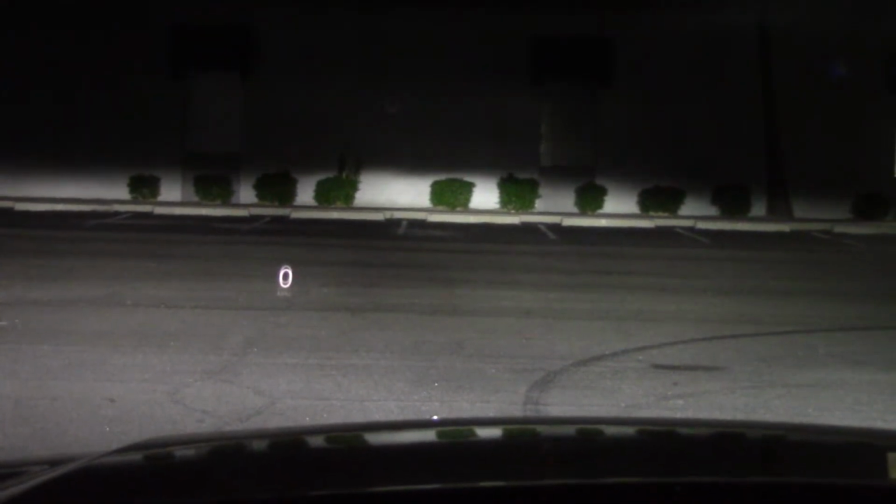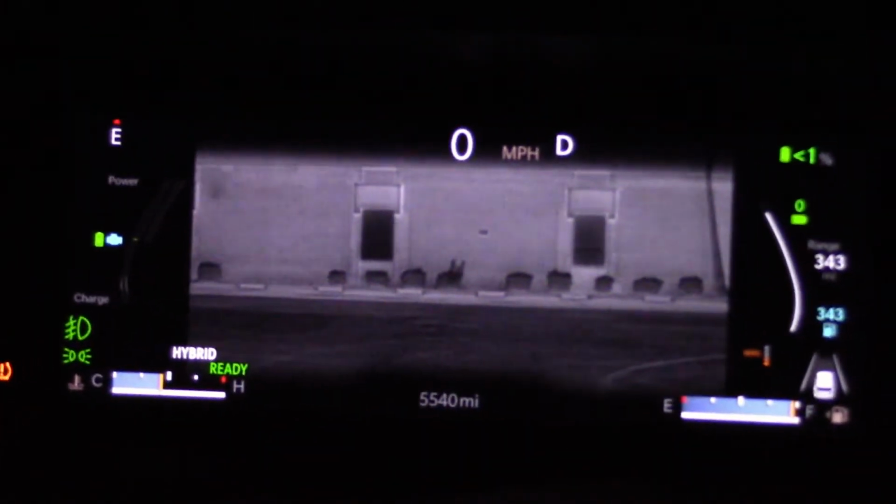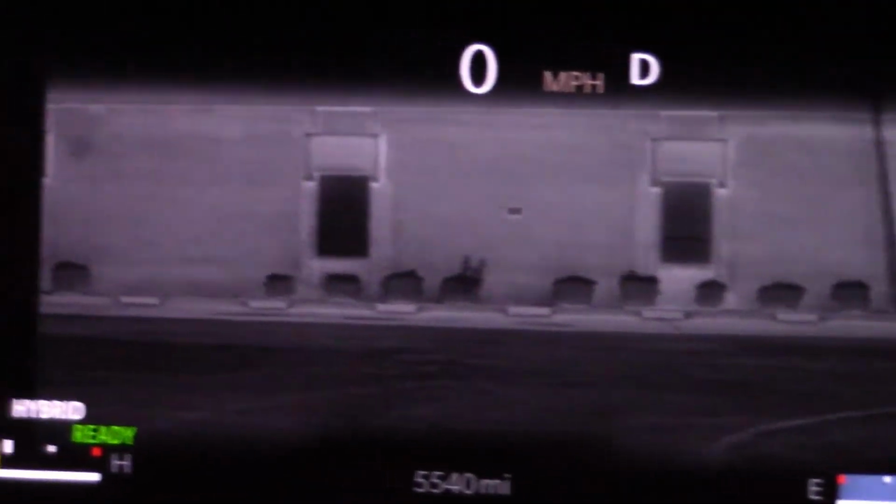So let's give you an example. Here we have the low beams on a wall 33 yards away. Very bright, good height, just above the bushes. And if we go down, we have the thermal vision turned on. We'll explain what we're looking at in just a minute.